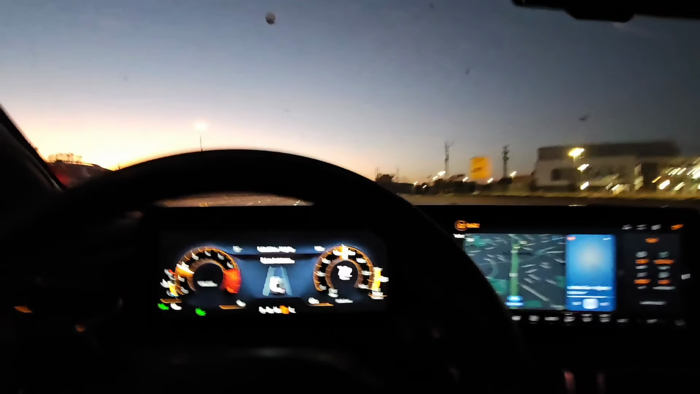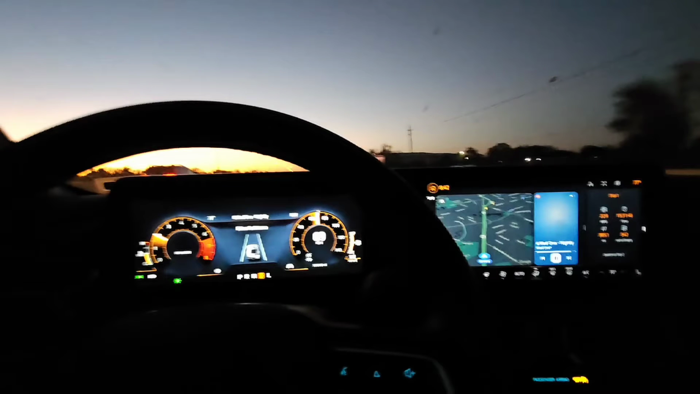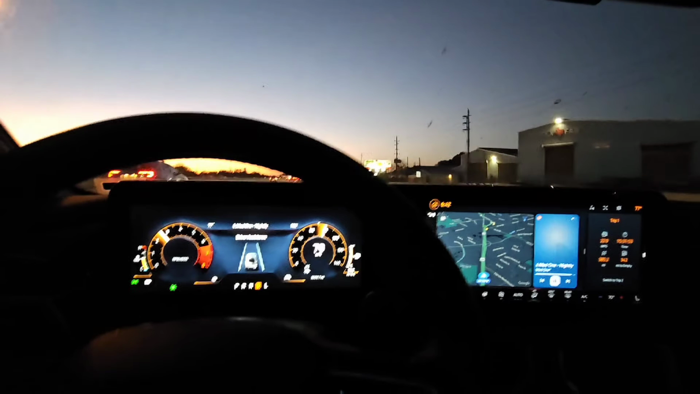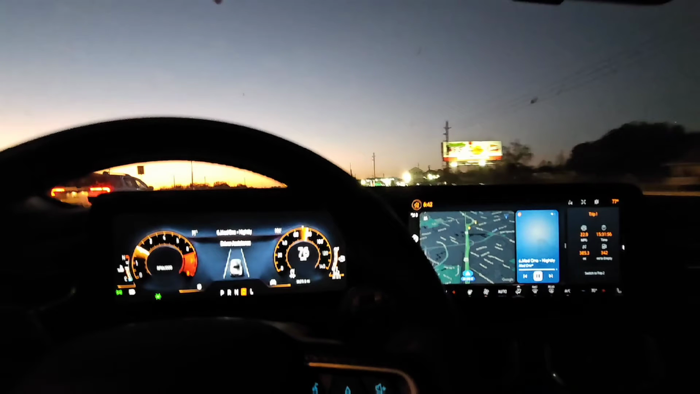A lot of times it has great acceleration all throughout the power band, and you hear that deep growling noise, so it mimics a muscle car, but then it stays at speed pretty well too.